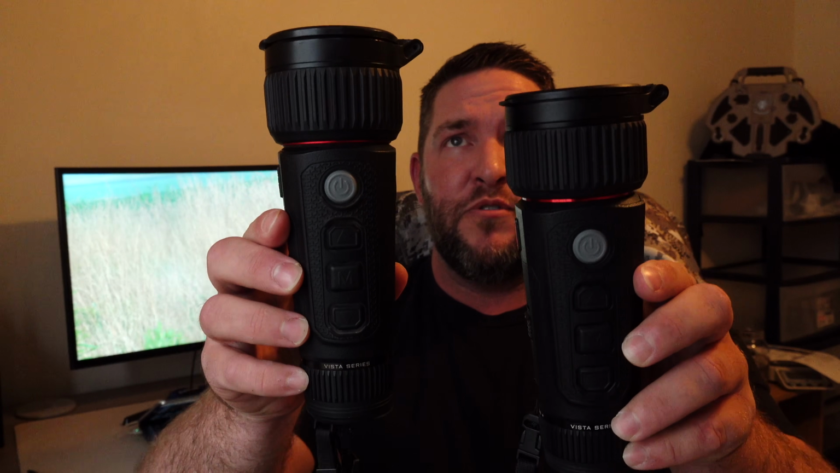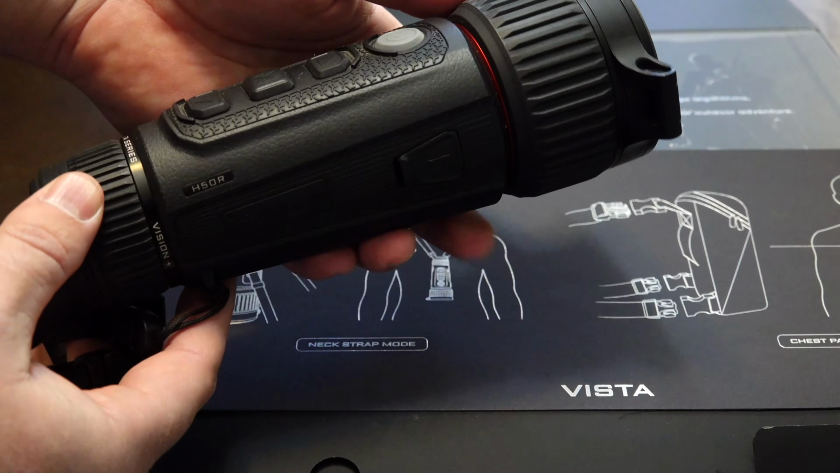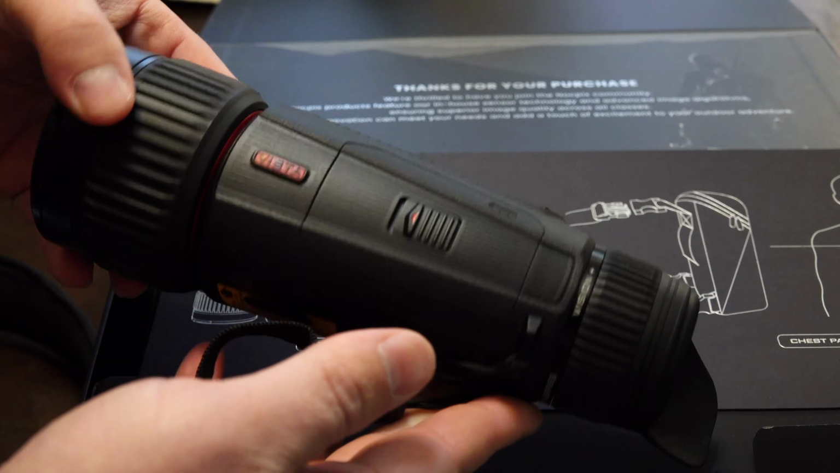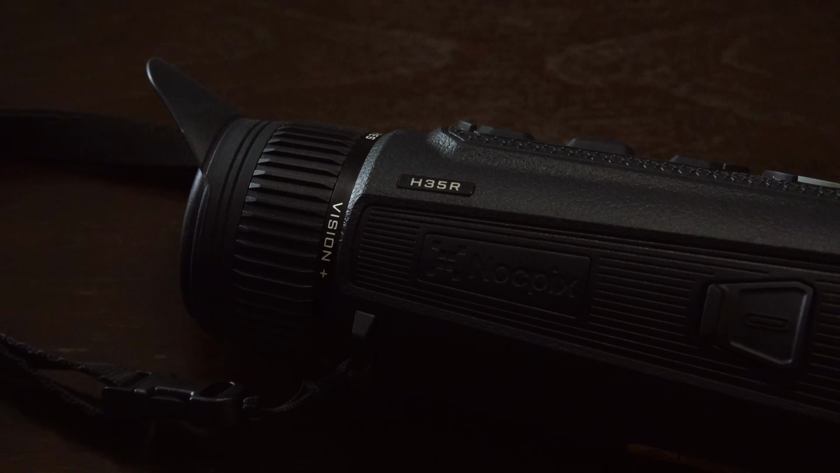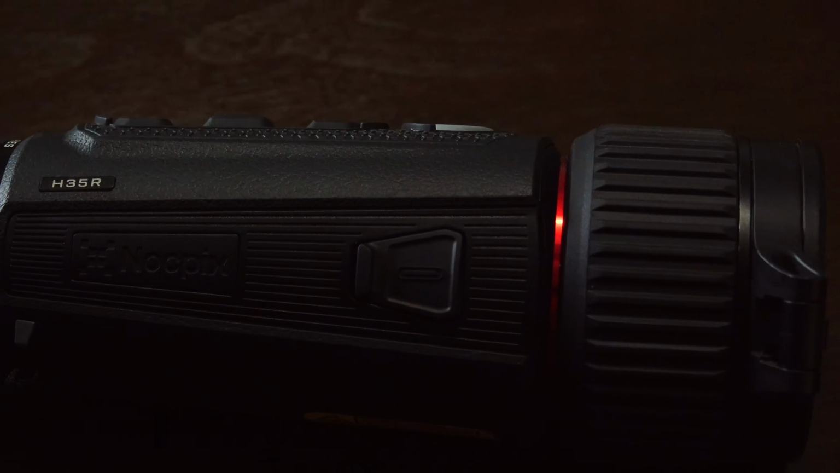At first glance, you can really tell zero difference between the two. And really, we're looking at the objective lens. That's going to be the only real difference between these two. And because of the different objective lens, there is a little bit of a difference. I won't say in image quality, but there is a difference in the image. Looking at the specs between these two optics, they really are almost identical with just a few small exceptions.